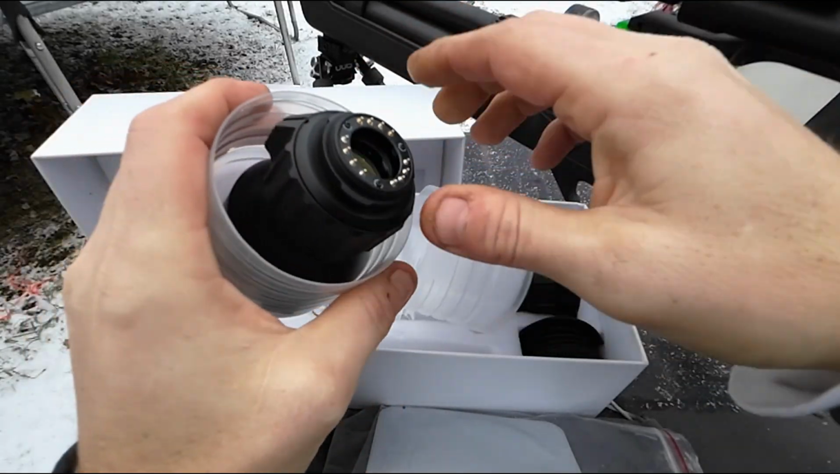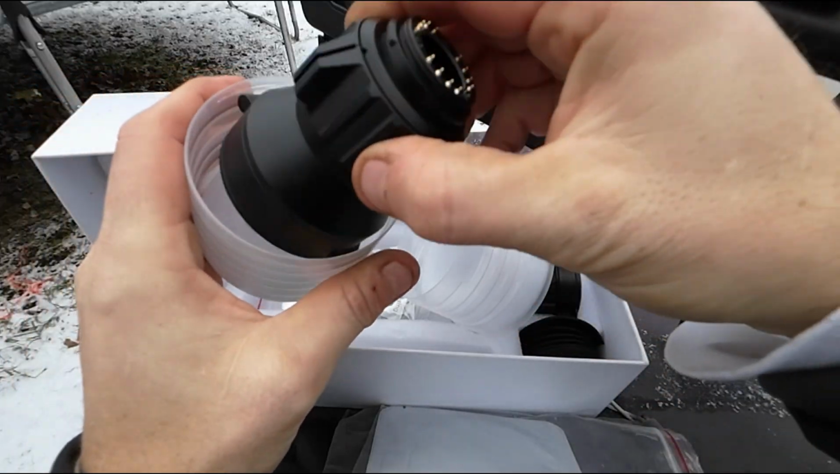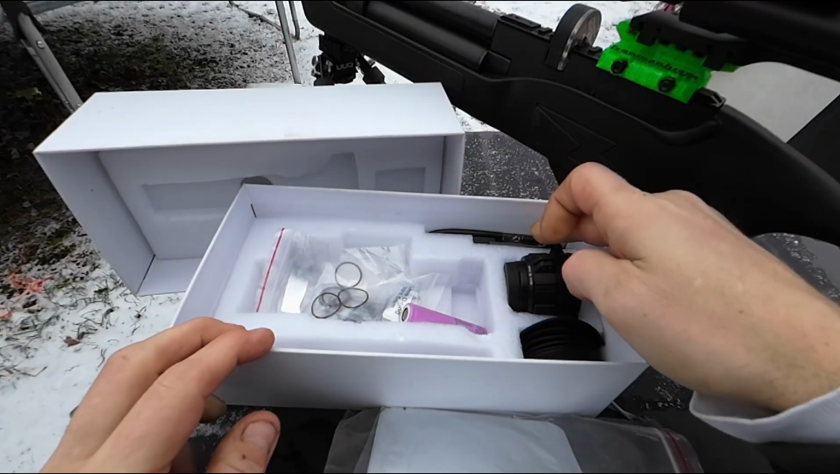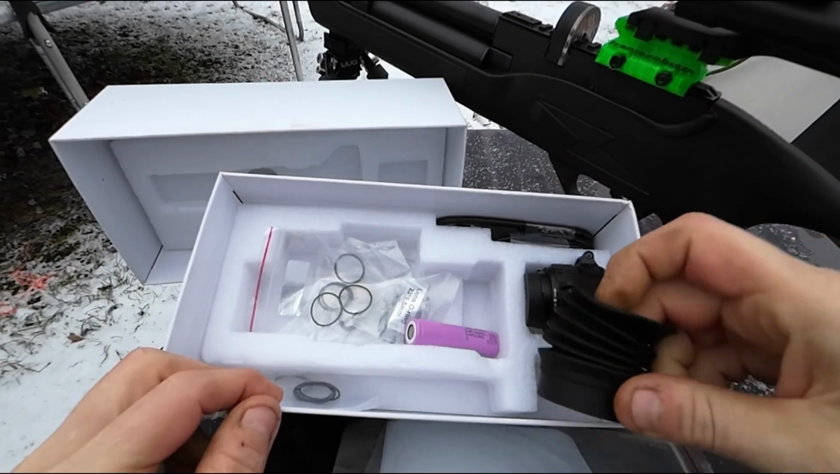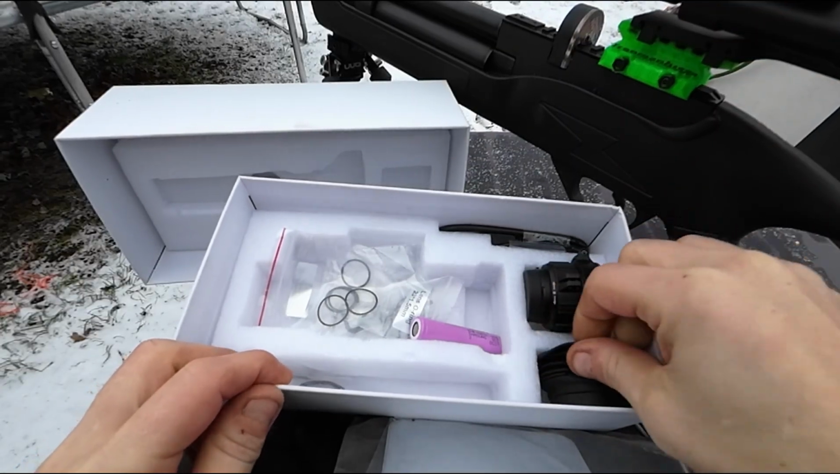The 75 millimeter lens. Look how big that thing is. Also comes with your charge cable and data transfer. It's got your eye cup, to block out some of the sun during bright days.